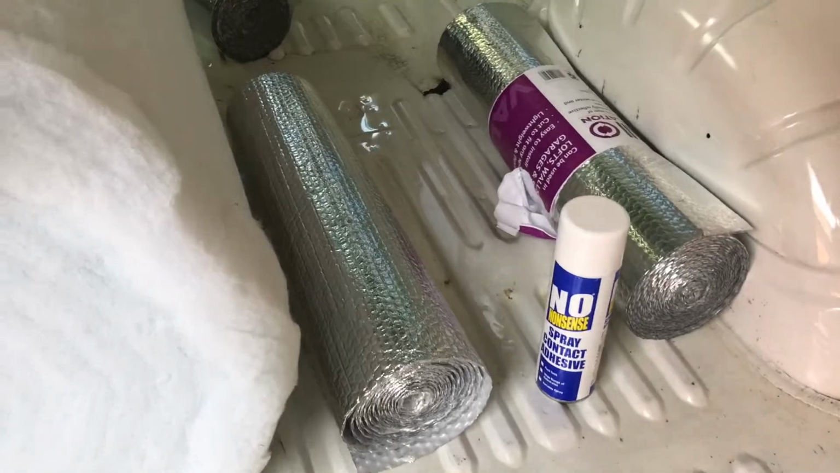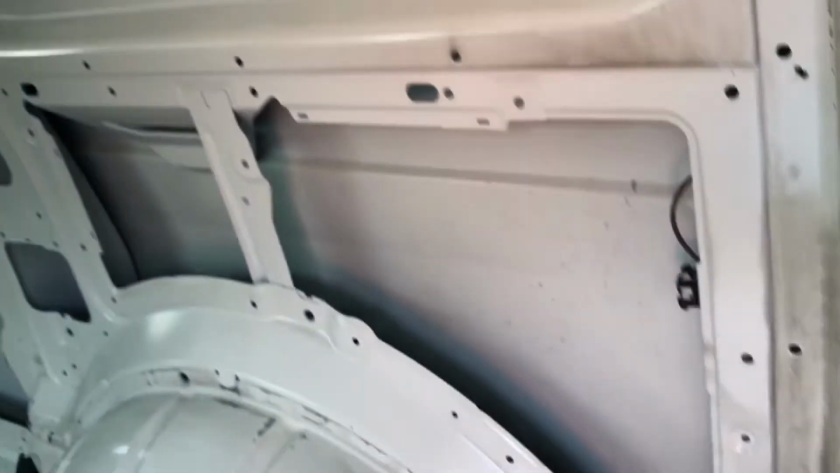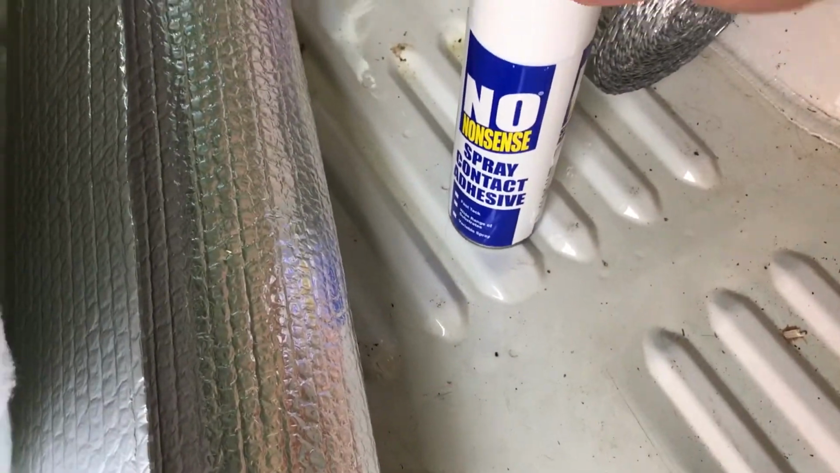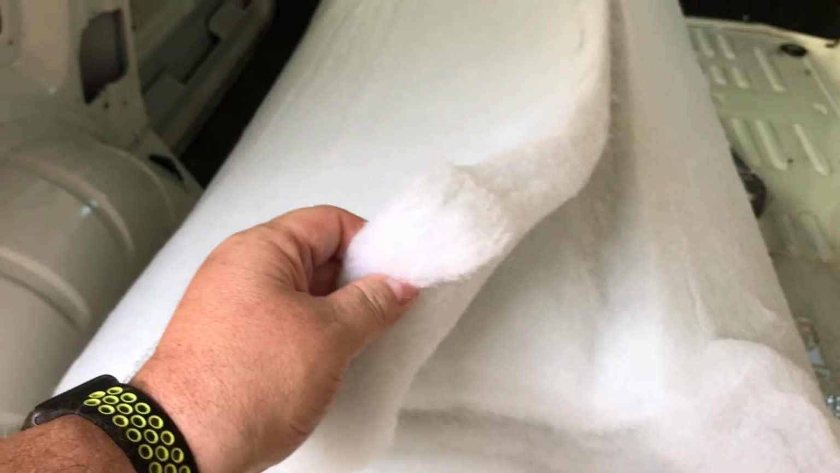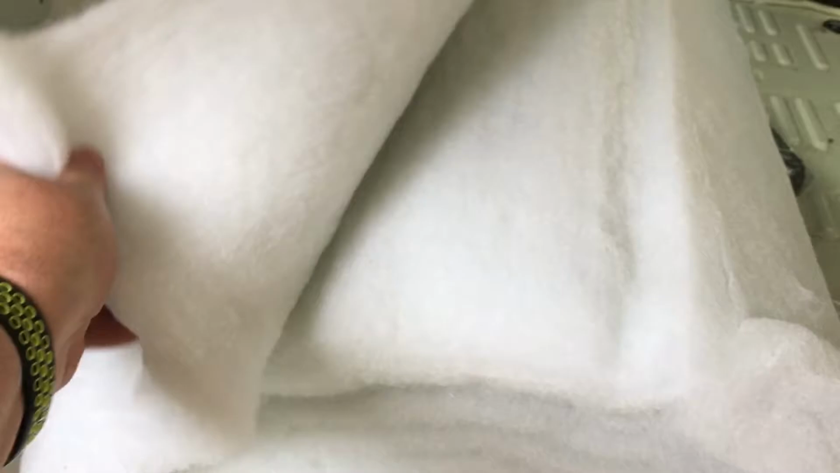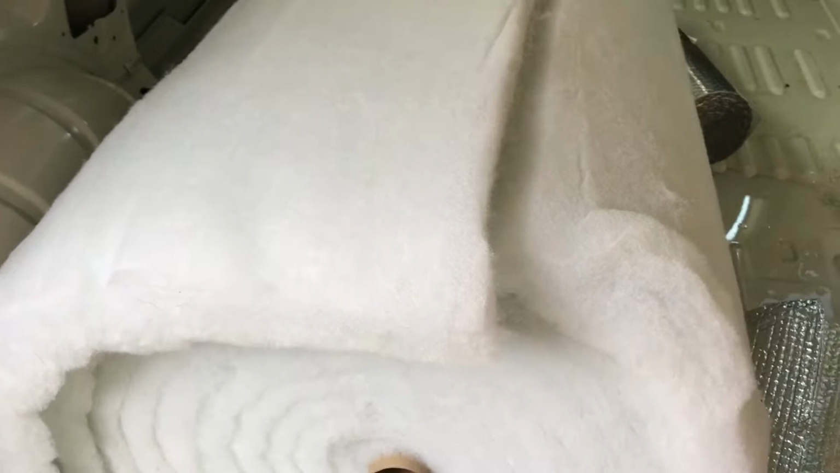So I'll just show you quickly what I'm going to be putting in. This is the silver foil. I'll be sticking that to the walls, the skins first, using just some Screwfix no nonsense spray adhesive, and then on top of that I'll be putting this stuff, which is, yeah, that's about 2 inches thick. It's literally the sort of thing you find in a quilt or a dog bed or something like that. So it's full of air, it's quite puffed up, very light, and yeah, should create good insulation.